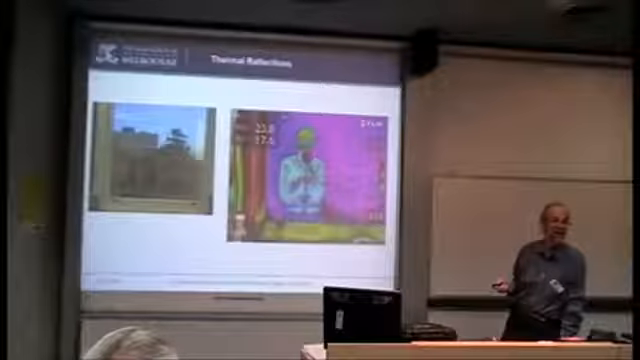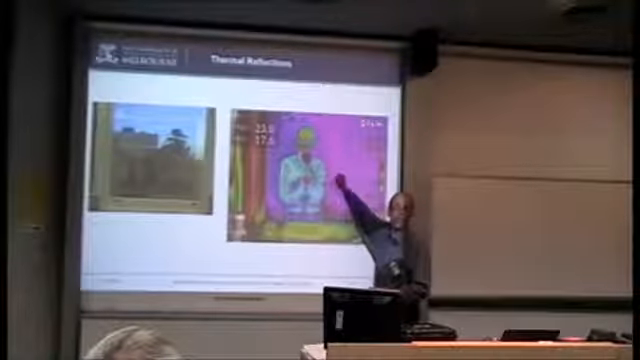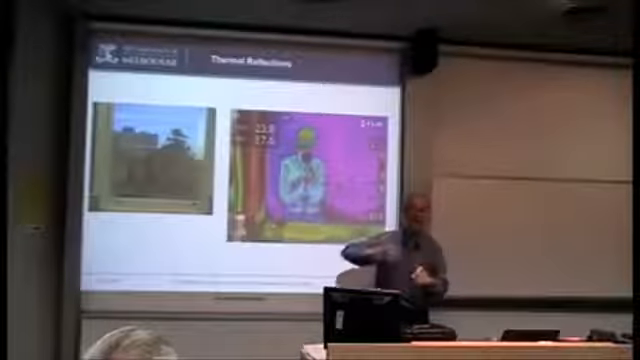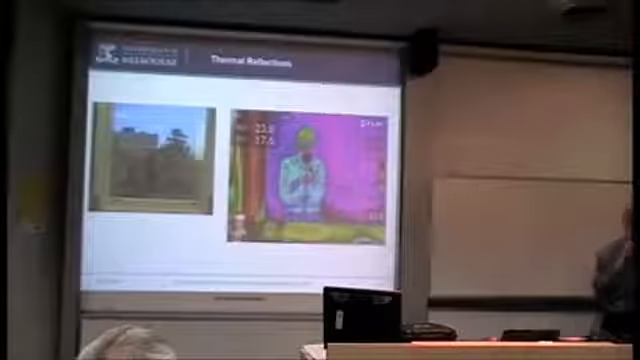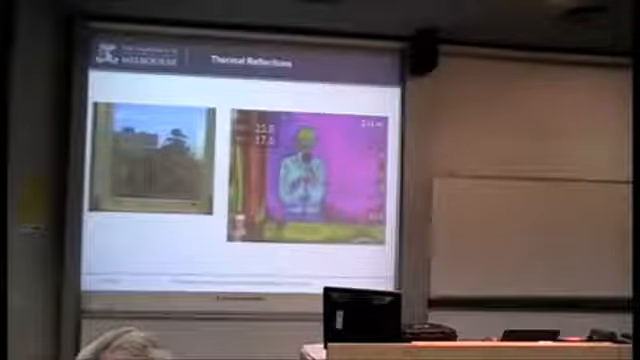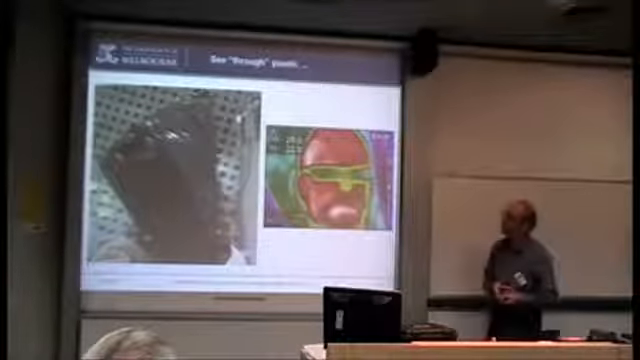So it's really picking it up off you. What it's doing is picking up my reflections, not how hot the window is. This is where you've got to make the compensations. So this is where it gets tricky if you want the numbers. It's why we've got to be careful how we interpret what we see. But we can also work the other way.